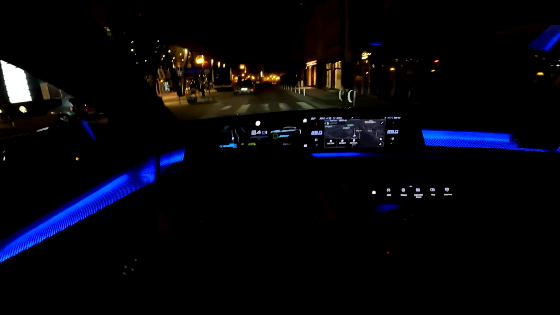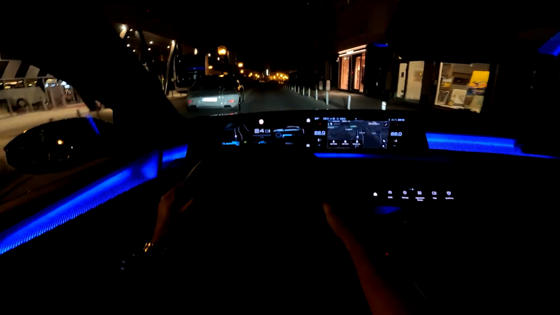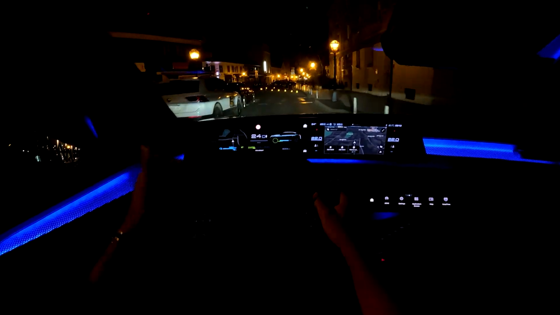From outside you can also see some differences between Allure and GT. And there are 6 colors available for this car. This one is called Obsession Blue, and it actually looks greenish in the sunlight, so that's very cool because it changes depending on the outside conditions, the weather, and the amount of light that you have.